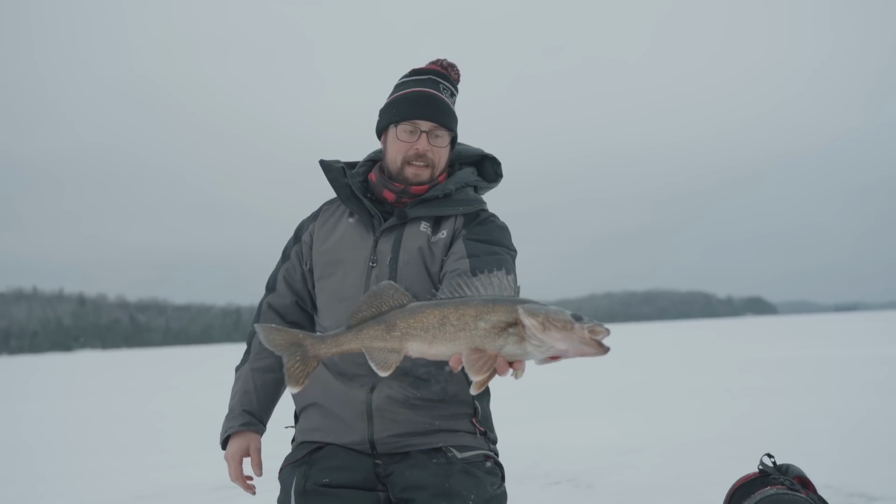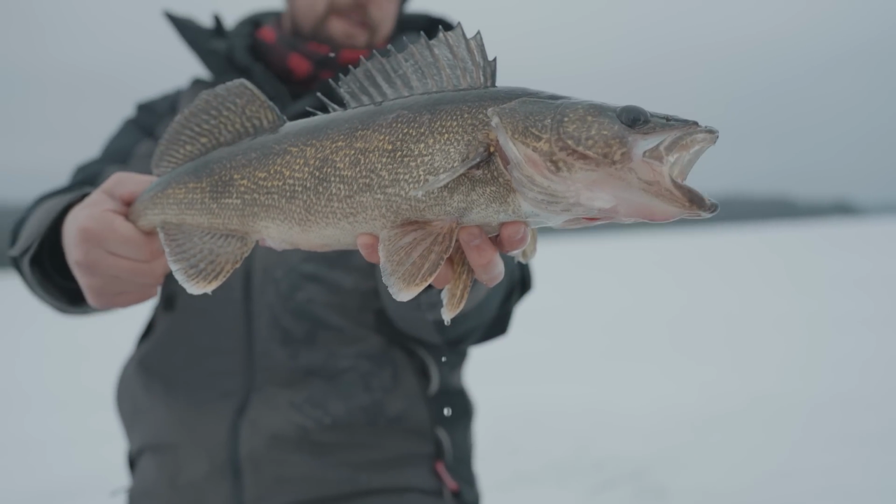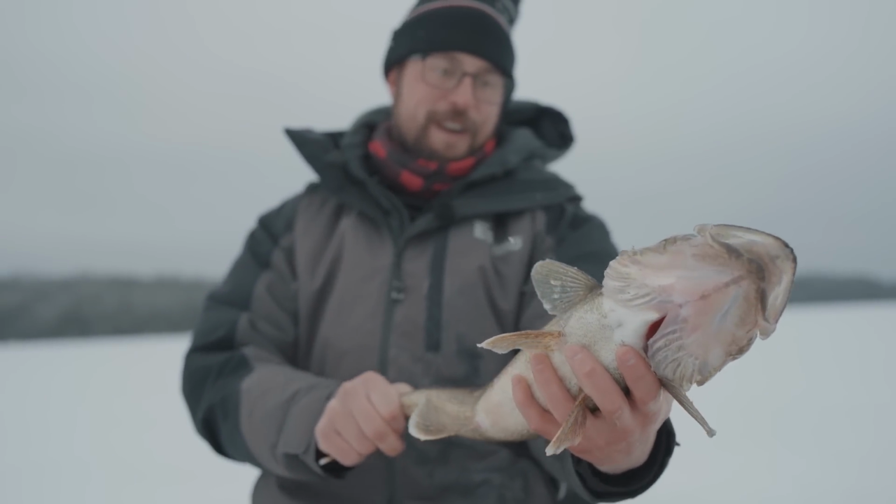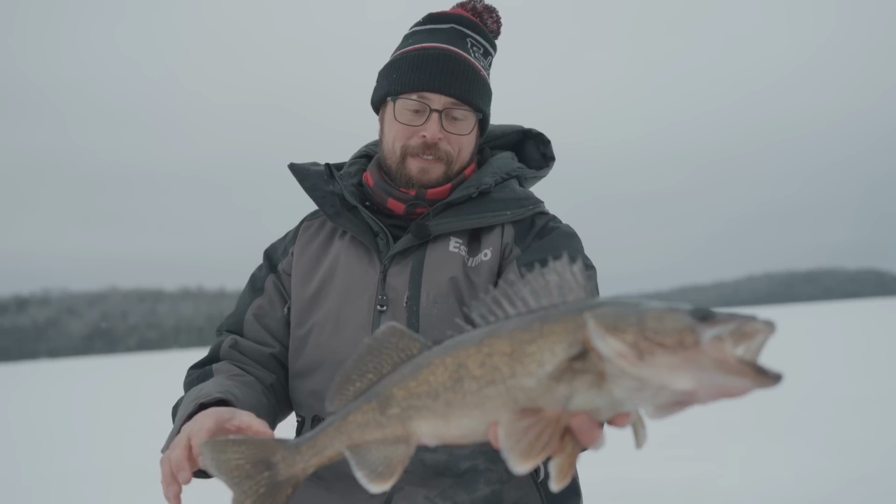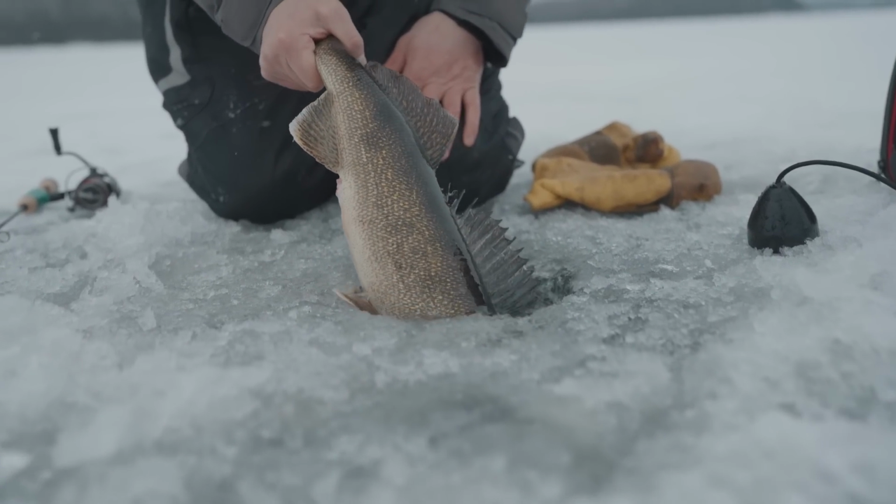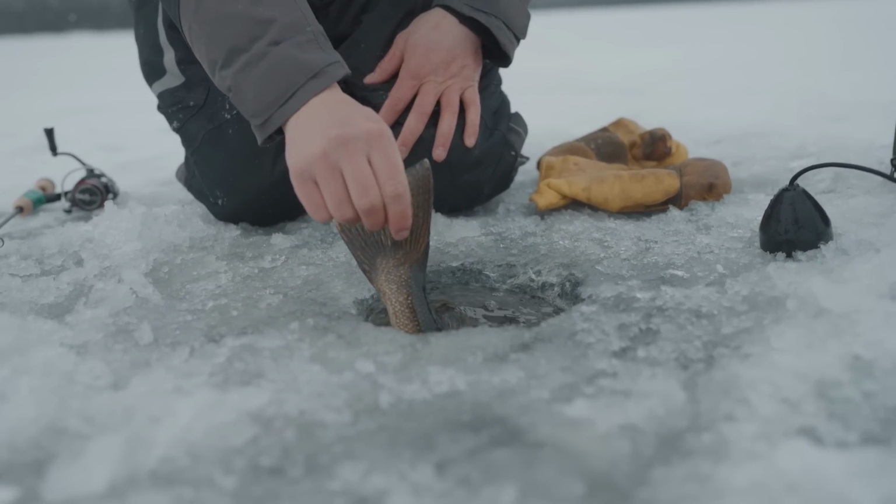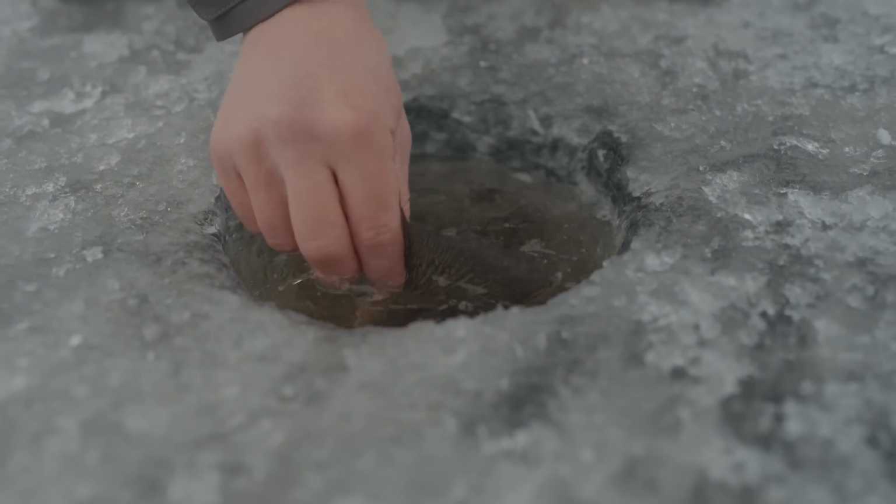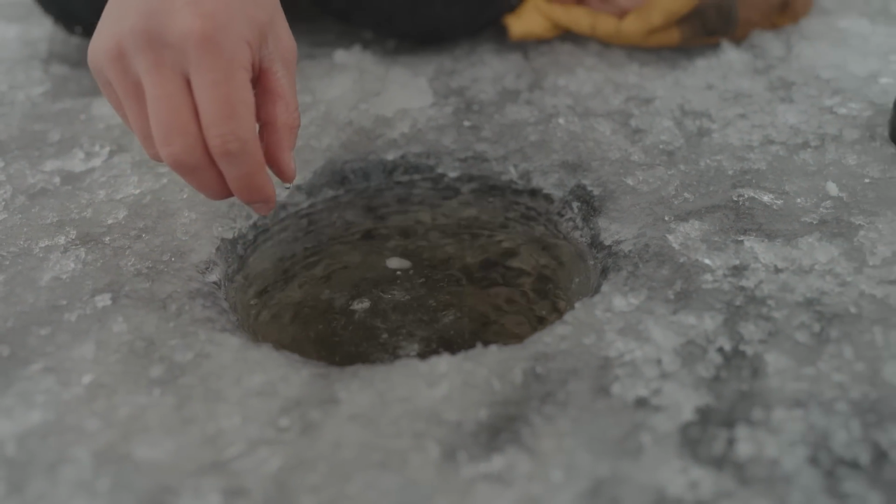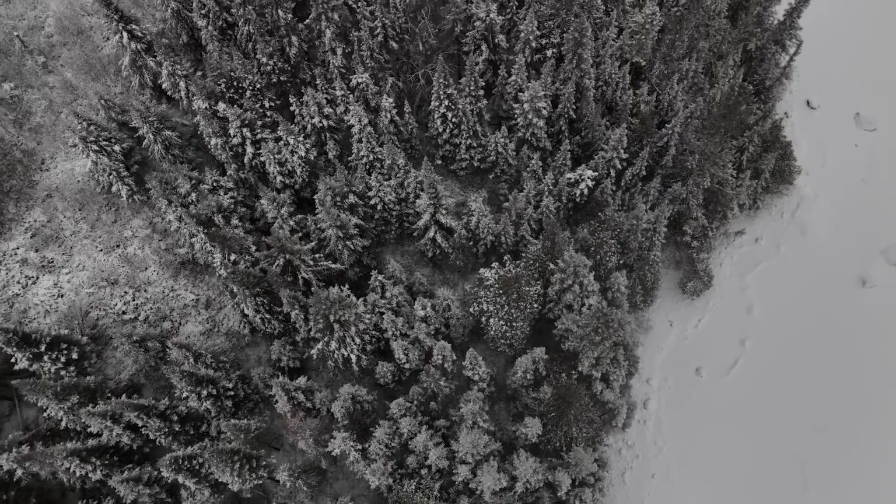Look at that walleye. That is an absolute beauty. Big walleye. Dark color. So much fun. What a fight. Let's get this fish back here. That's what it's all about, man. There she goes. Nice. Back down to the depths.